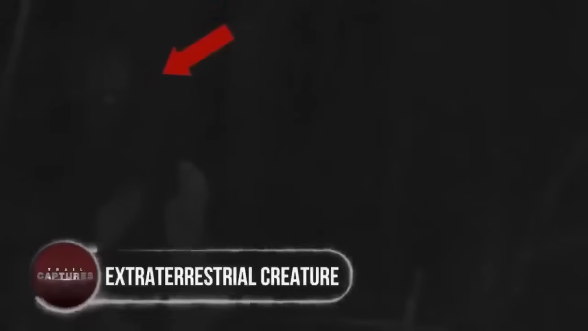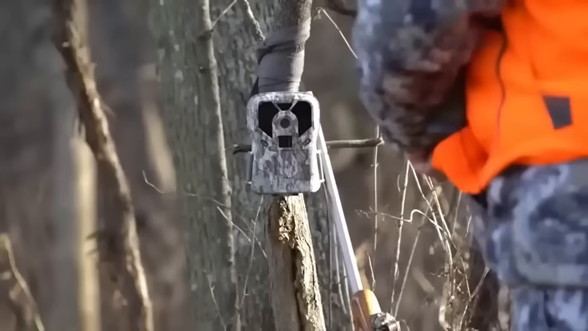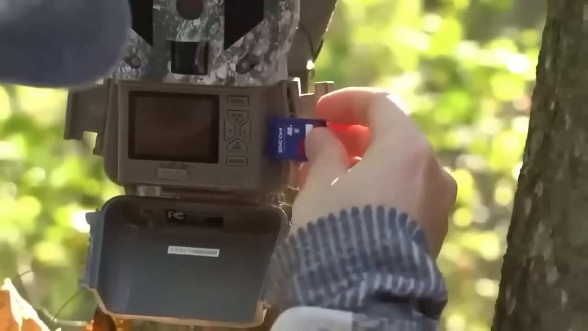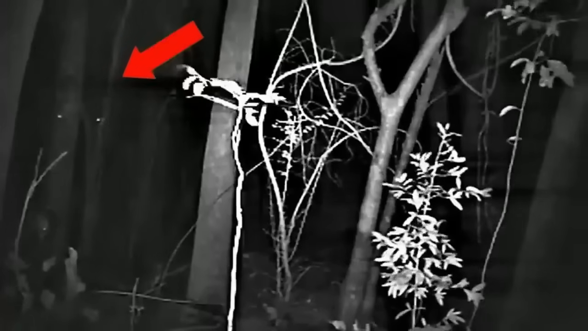Extraterrestrial creature. Deer, coyotes, or naughty raccoons. This is all that you expect to see in your trail cam footage. But a trail cam installed in the woods of Australia captured something absolutely terrifying. From behind one of the trees appeared some mysterious lights. However, the zoomed-in footage displayed that the mystifying lights were actually the eyes of an odd-shaped creature that was trying to peek directly into the camera.